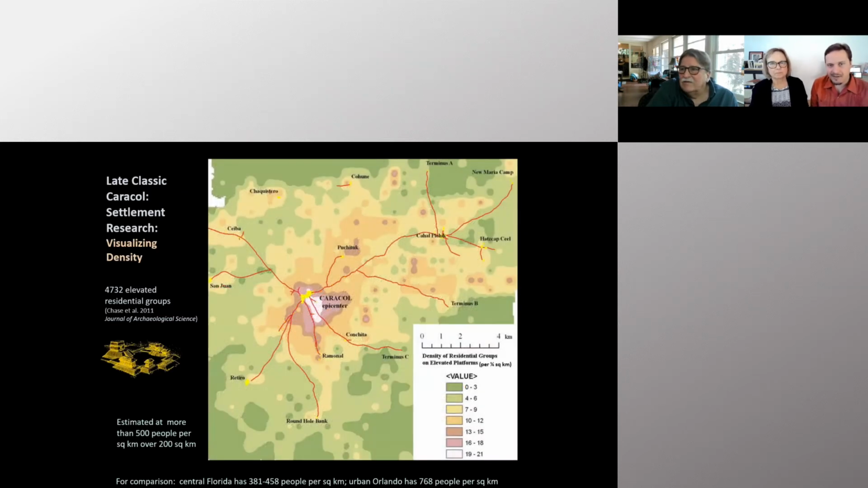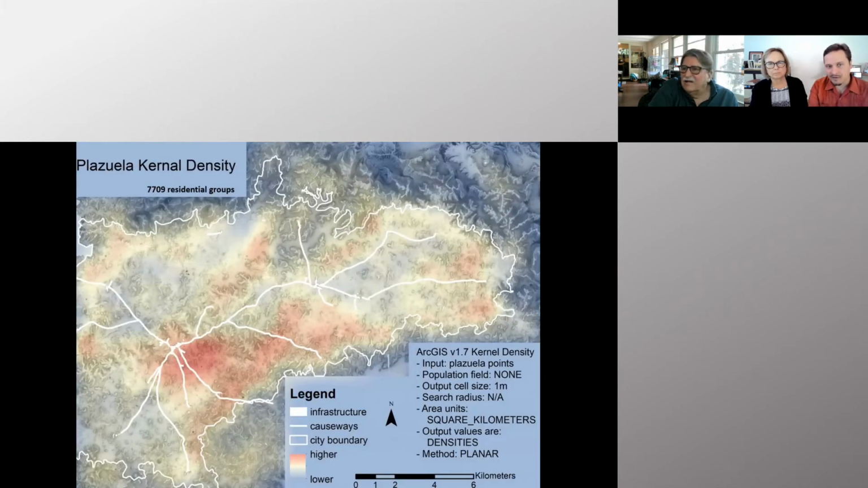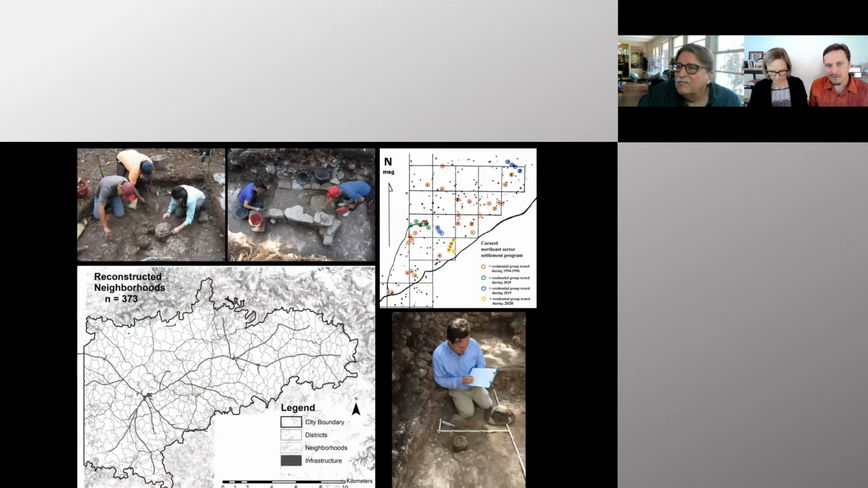So in this map, it's the older density map of Caracol looking at elevated groups. And then this has been updated with those 7,700 points using kernel density. And it gives you an idea that instead of concentric rings of density around these nodes, there's sort of a smear of population that goes east-west, and it's located within and among the different districts and nodes of formal architecture and urban services. And then if we zoom in again, we can also look at other scales below this sort of district service level and investigate neighborhoods at Caracol with those neighborhood boundaries reconstructed using the LiDAR data.